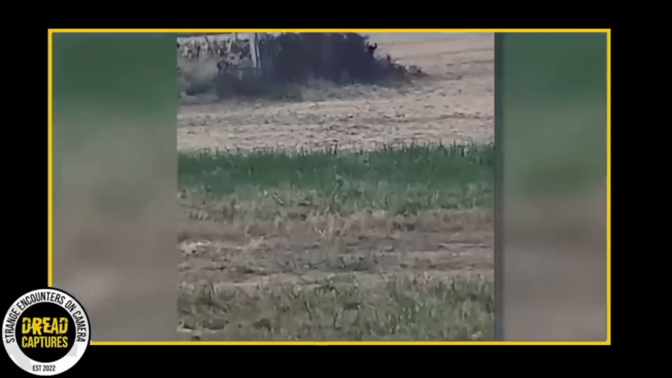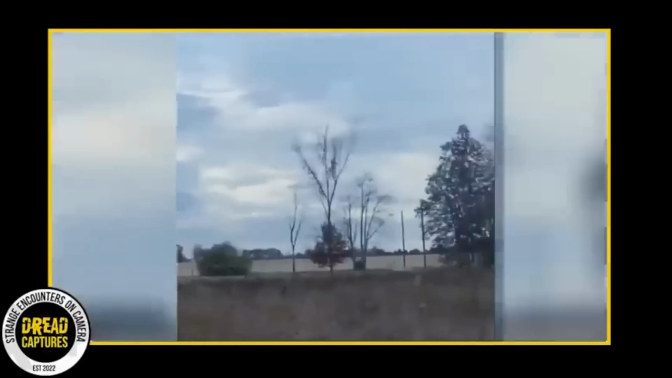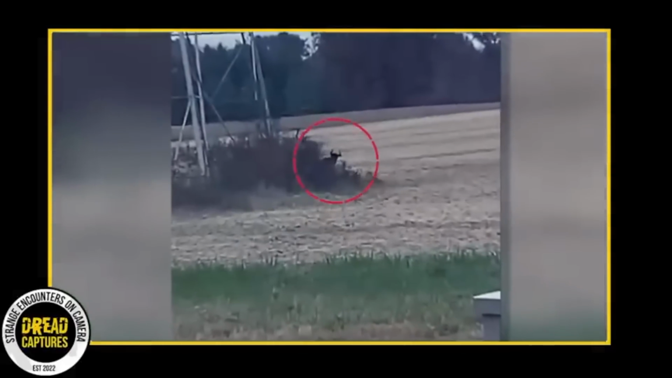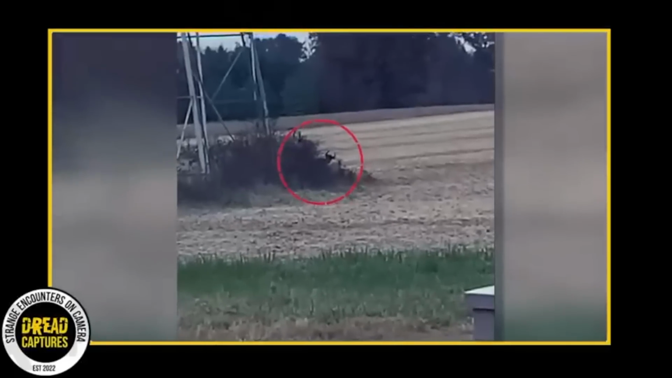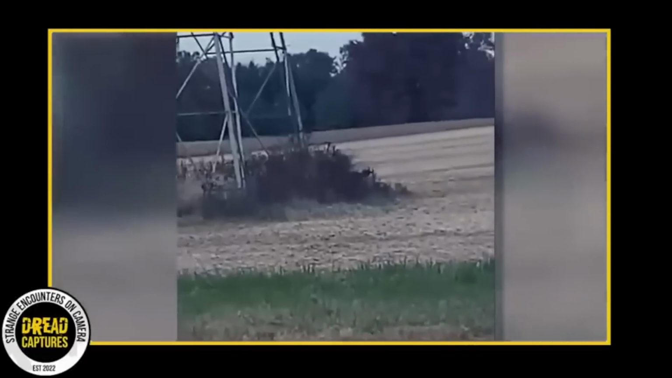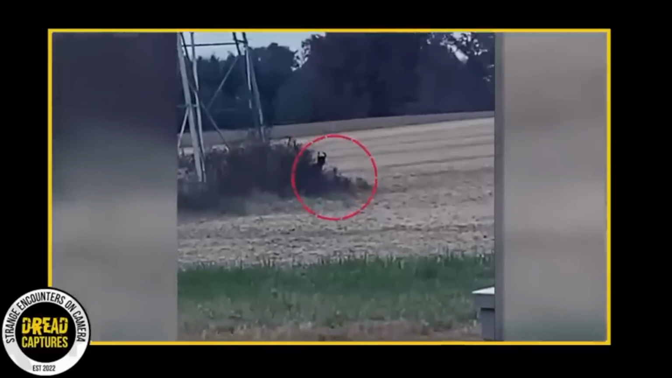After a few minutes of observation, the horned beast disappeared behind the bushes and vanished without a trace. The farmer was relieved but also puzzled by what he had seen. When he checked the surrounding area, there was no evidence the creature had ever been there. With its striking appearance and elusiveness, the mysterious creature remains a topic of debate among the locals, who have dubbed it the Colombia En Crypted.